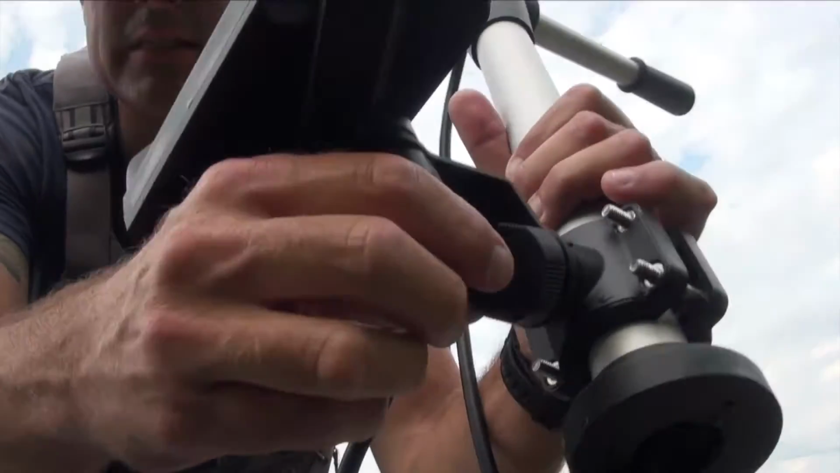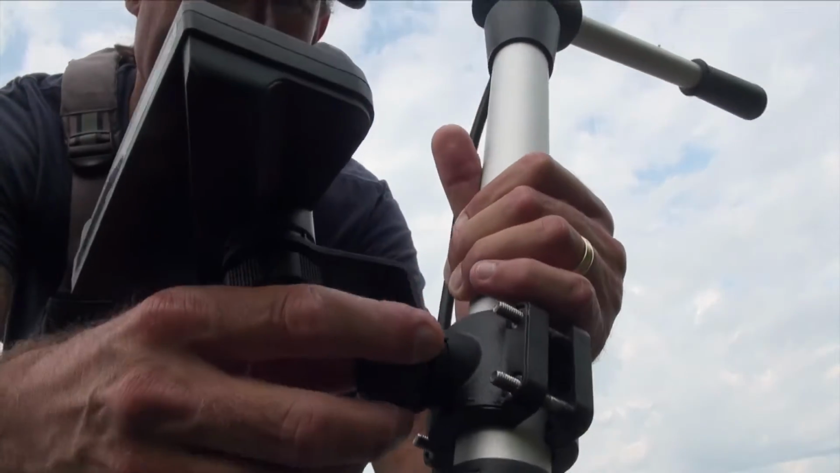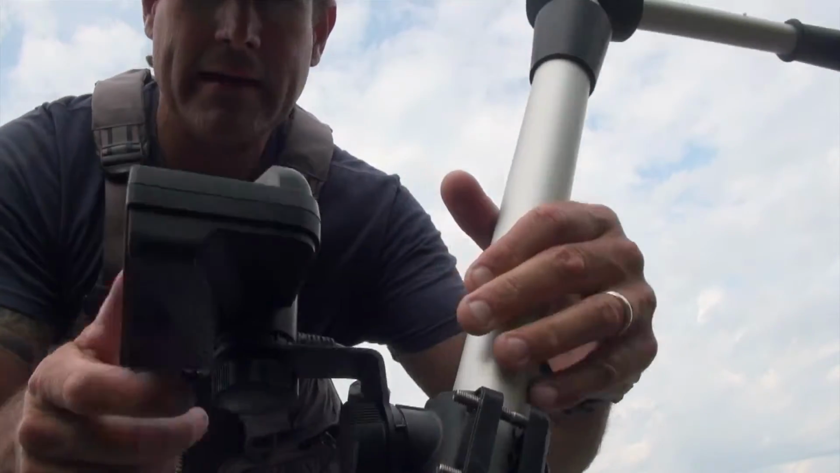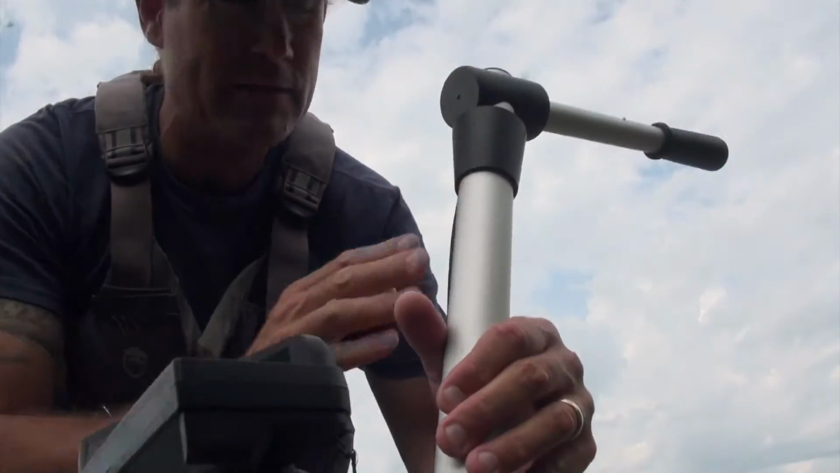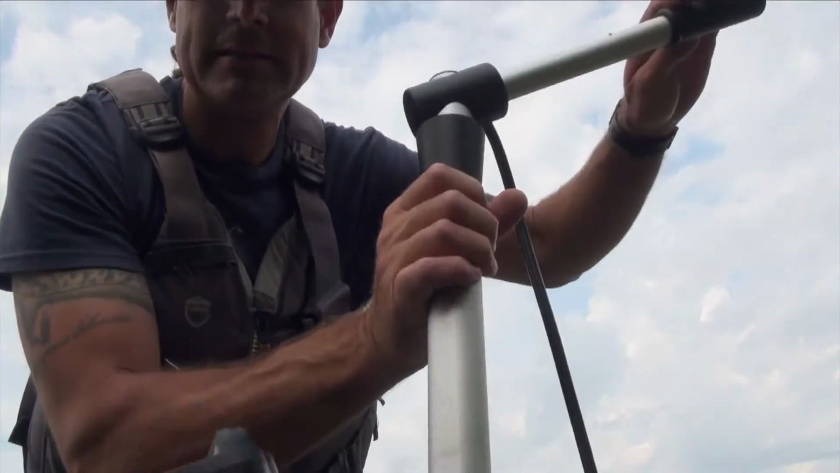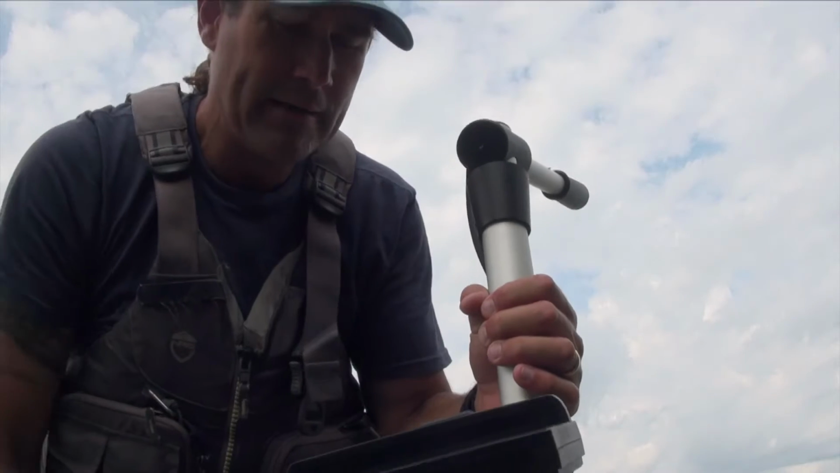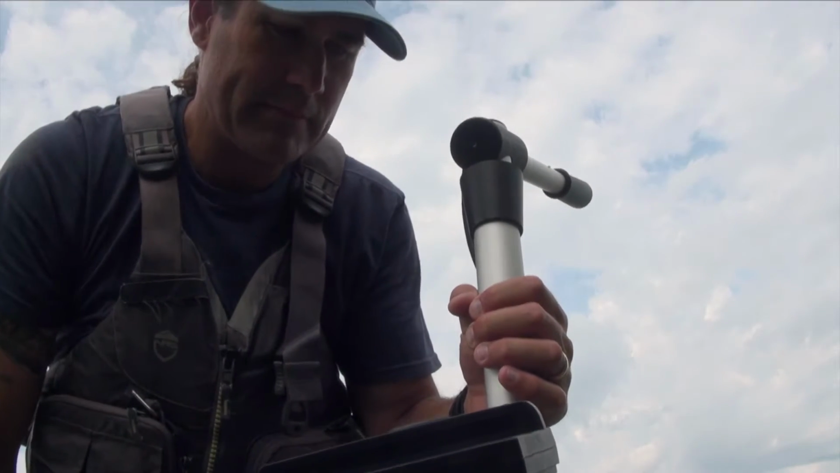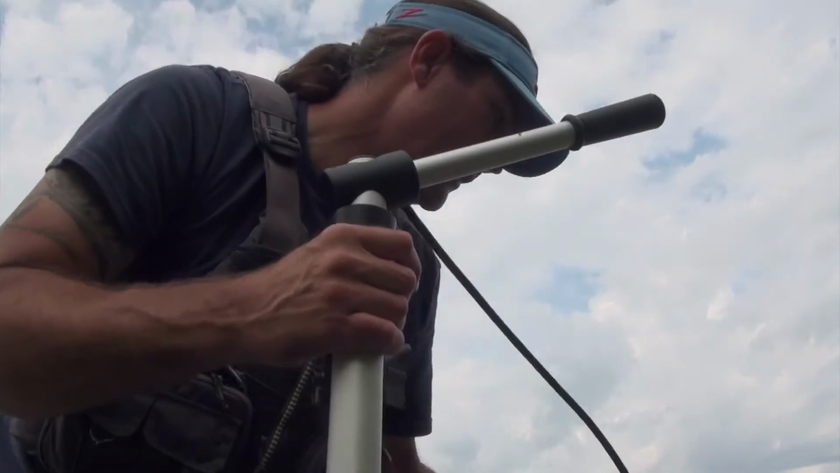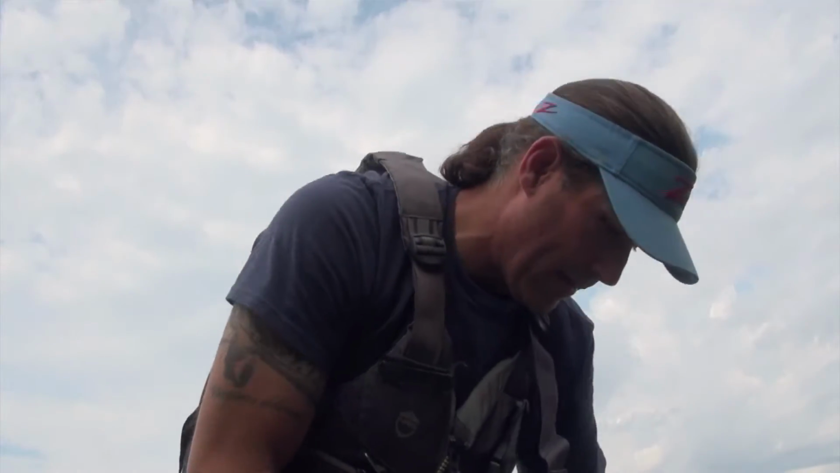I just loosened this knob here and turned it 90 degrees, and I can tighten that down. Again, great transducer mount design that allows you to pan side to side or across like this. It's available at the Dugout Bait and Tackle in Marietta, Georgia. It's called the Fisher. So I'm gonna put that in there.